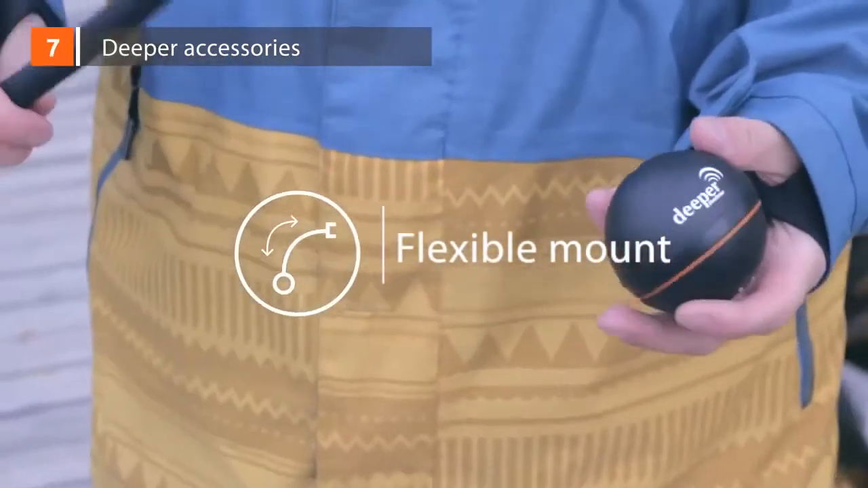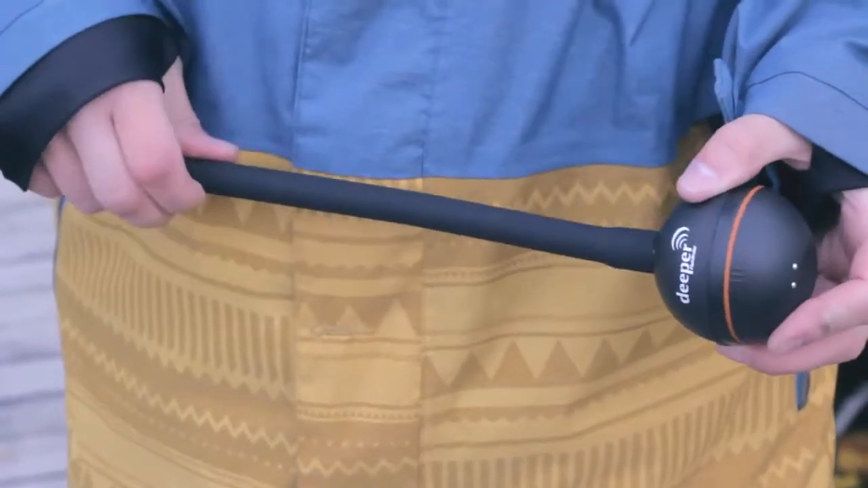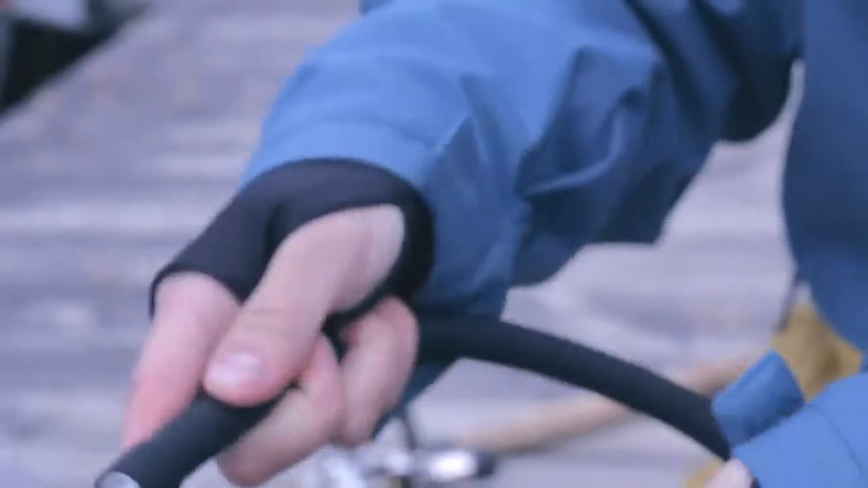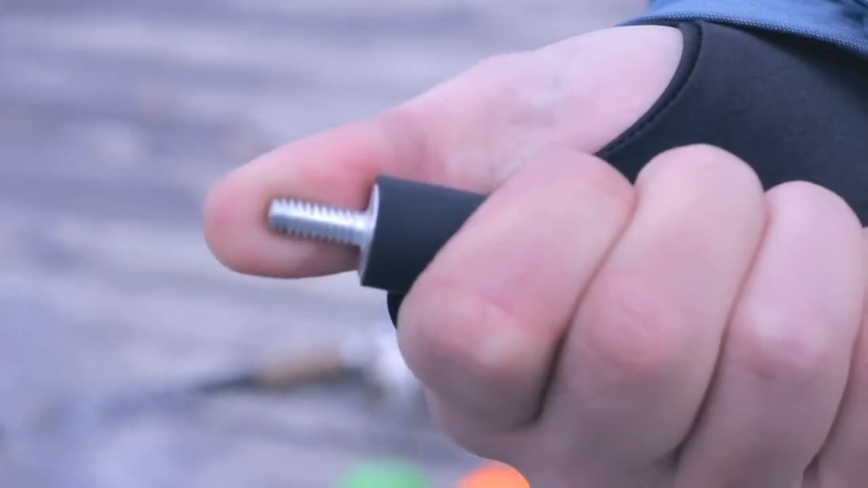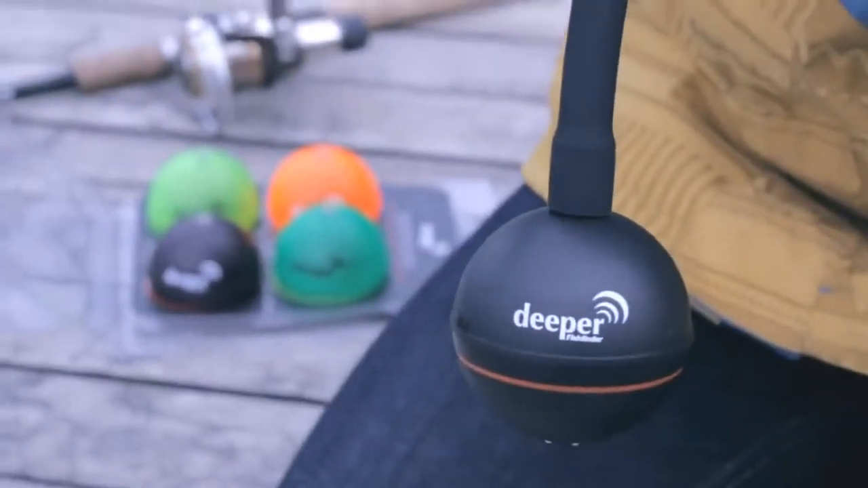Accessories. New mounting solutions are durable, compact, look great, and have no sharp edges or points. The new Deeper flexible arm allows you to mount your Deeper to almost anything. A heavy-duty flexible arm makes sure neither your Deeper nor your boat are damaged even when you hit something hard with it. A universal 1/4-20 male screw makes it compatible with ram mounts or any other paddle sport mounting accessories.